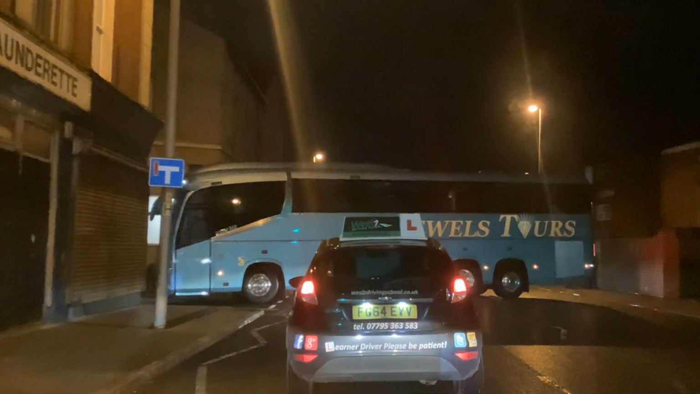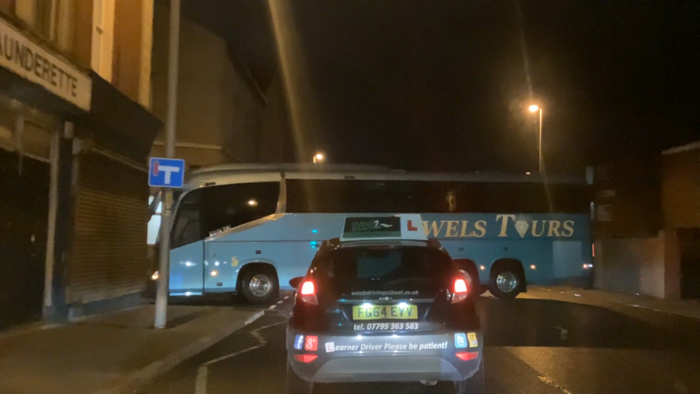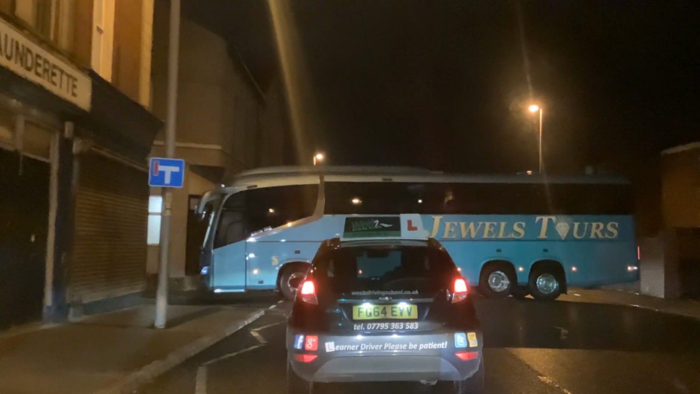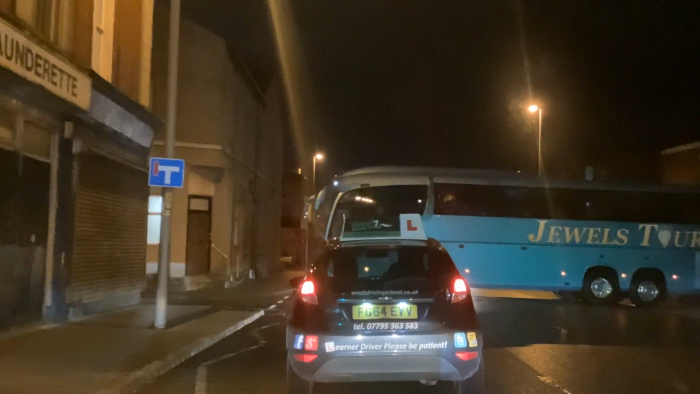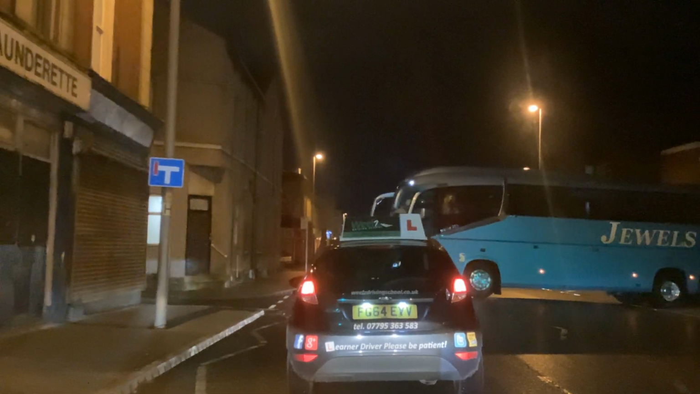And that bus decides to do a 3-point turn smack in the middle of this road. I don't quite know where he's going. Oh, you can't see the back end of the car. He's reversing into the back of a hotel. There's always something going on in Blackpool, isn't there?